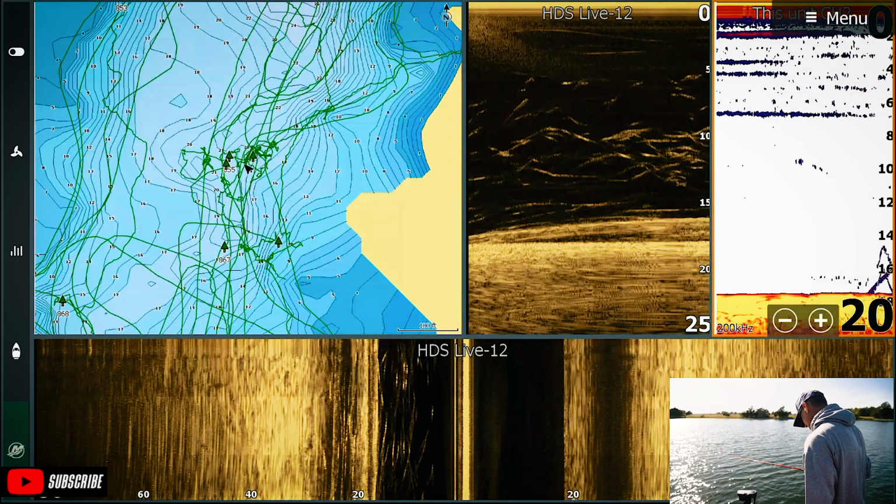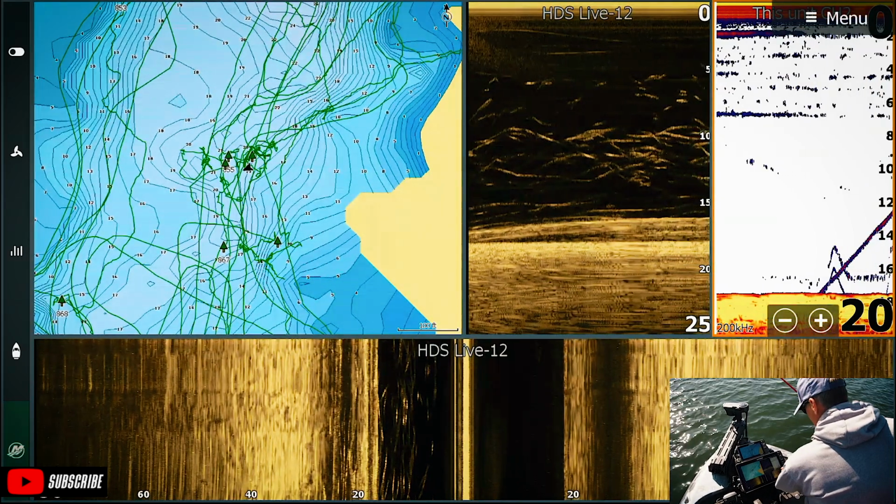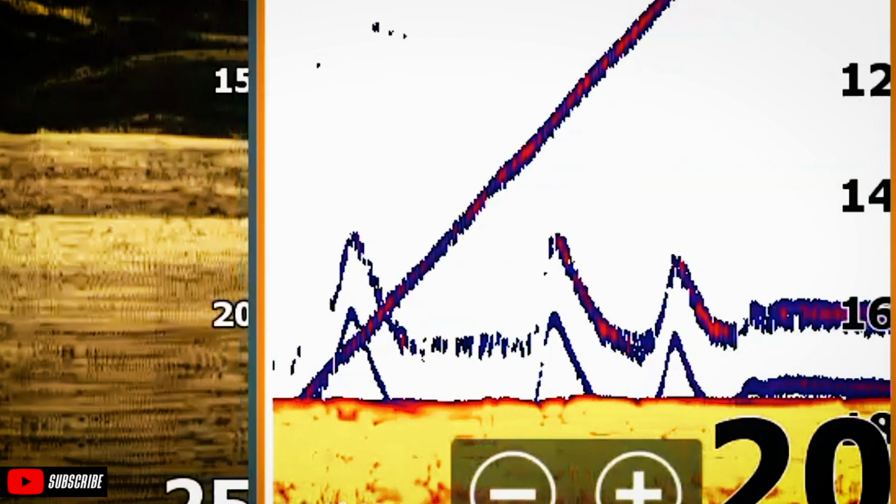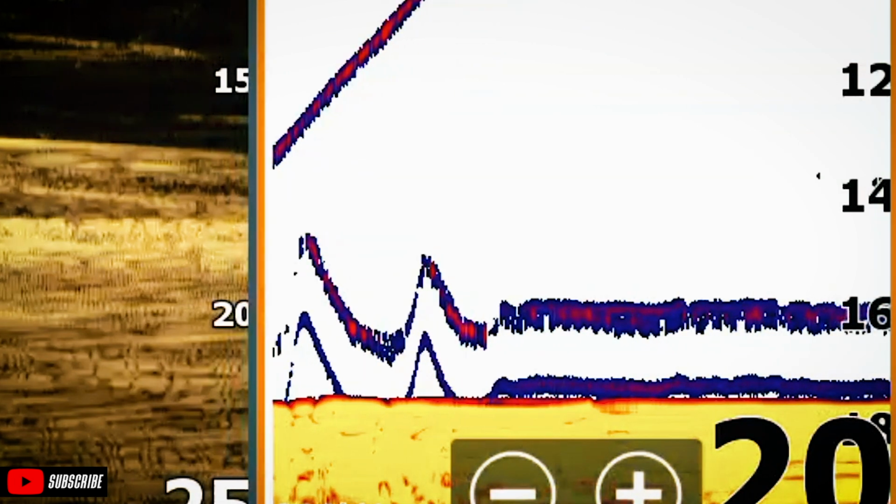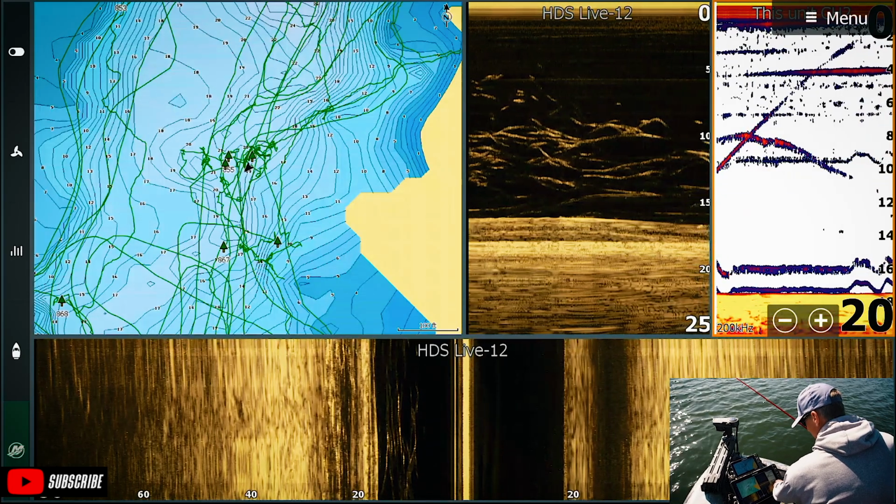I can't believe I didn't catch that fish. And again, there's a really good example of my drop shot. I just lifted it up, dropped it down. So you can see, look at the color of that drop shot. If I hold it still, just perfectly underneath the cone, just compare that to that. That's just a little bit bigger than my worm, and that's my weight right there. So I just raised it, lowered it, raised it, lowered it.